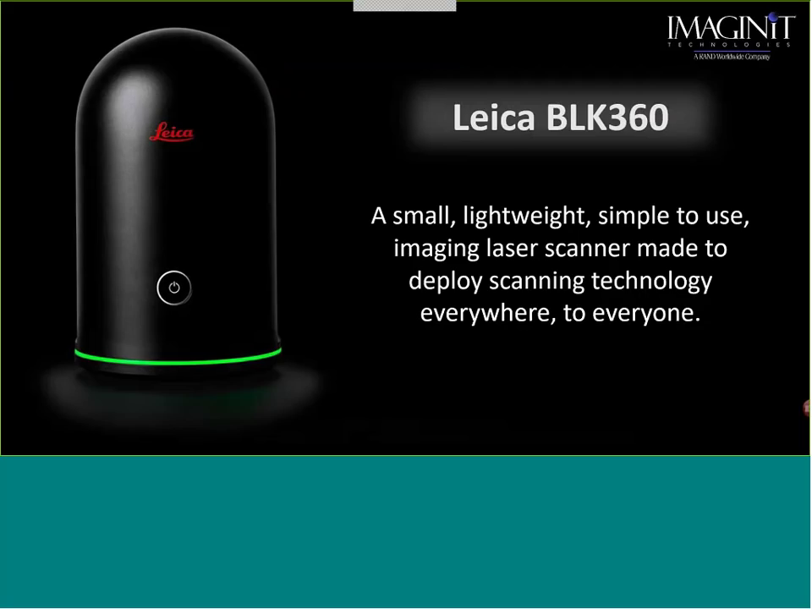Let's just dive in, because everybody here wants to see what this is all about and get some more information on it, not information about me. With that said, looking at the BLK,